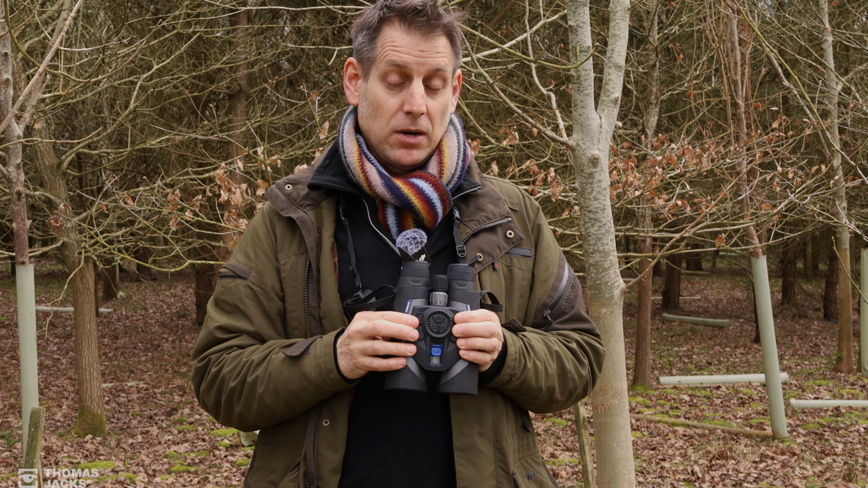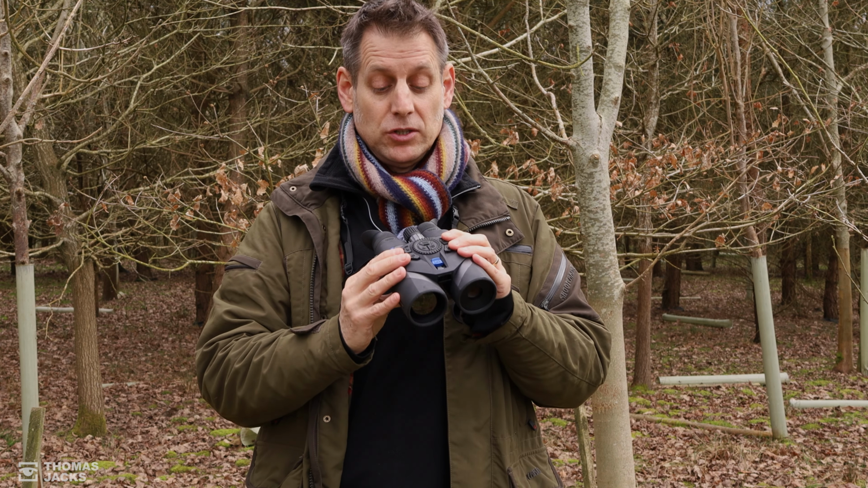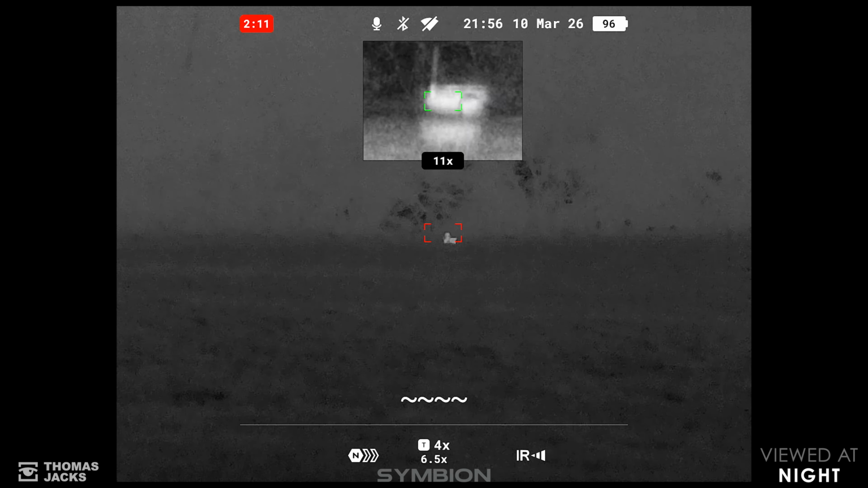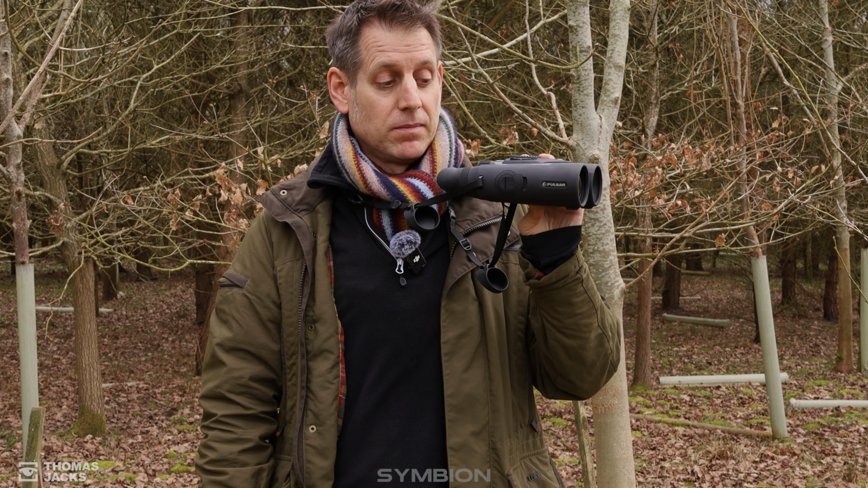I'm Dave from Thomas Jacks, and here's how to switch to combined mode or duo mode with the Pulsar Symbion multispectral binoculars, because this is one of the main reasons why people choose a Pulsar Symbion.